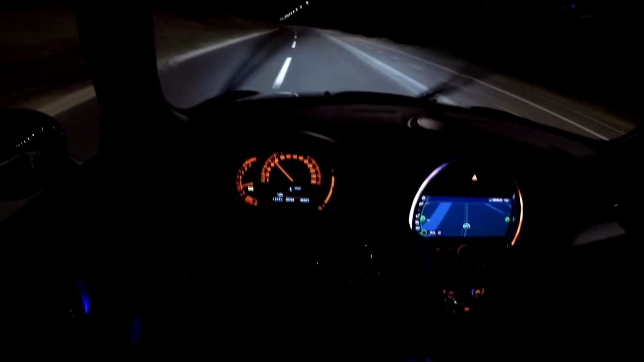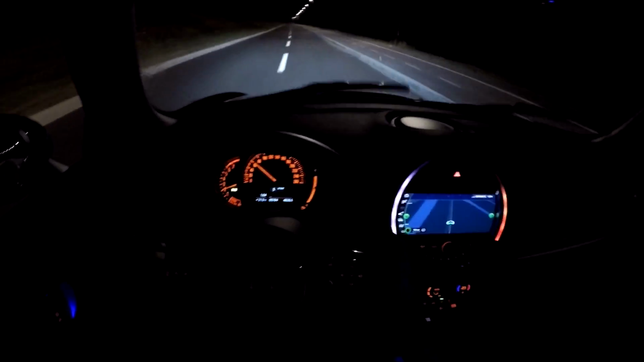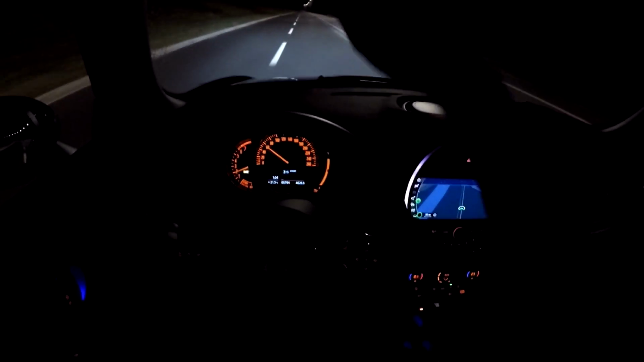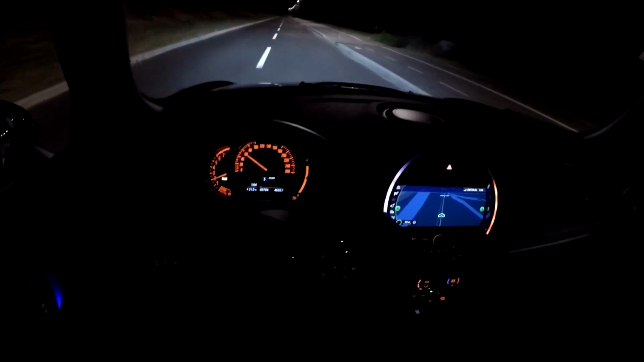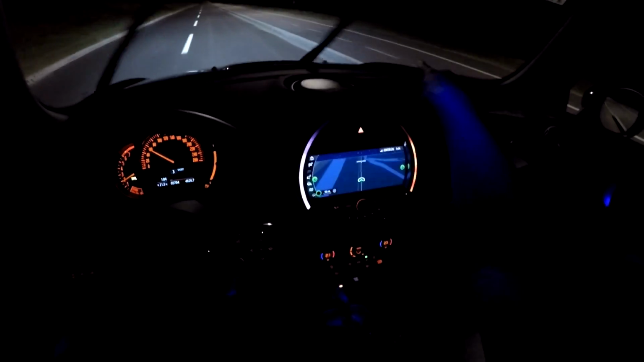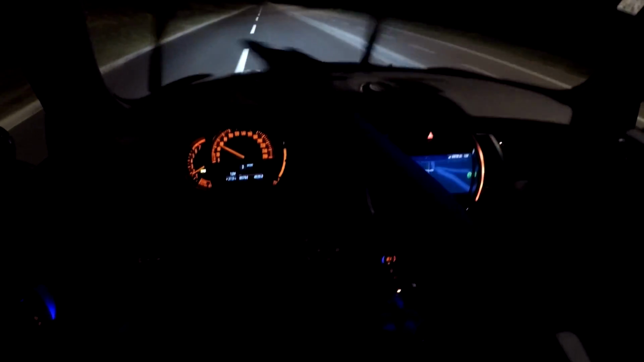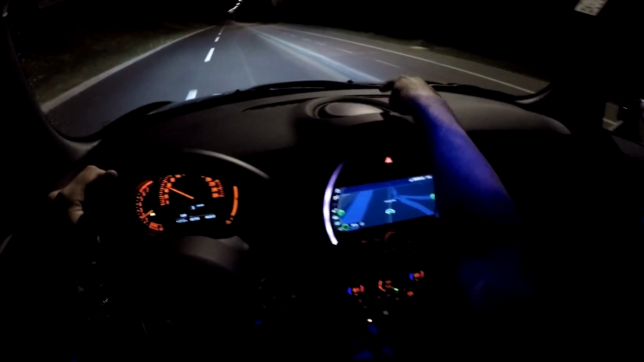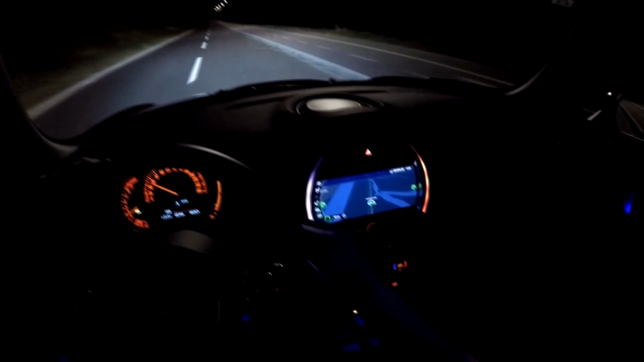One thing that maybe bothers me a bit, I don't know if you can see it on the video, but since the windscreen is an unusual shape, this wiper is pretty small, and it can't go all the way here, so you have this small part here that doesn't get cleaned.